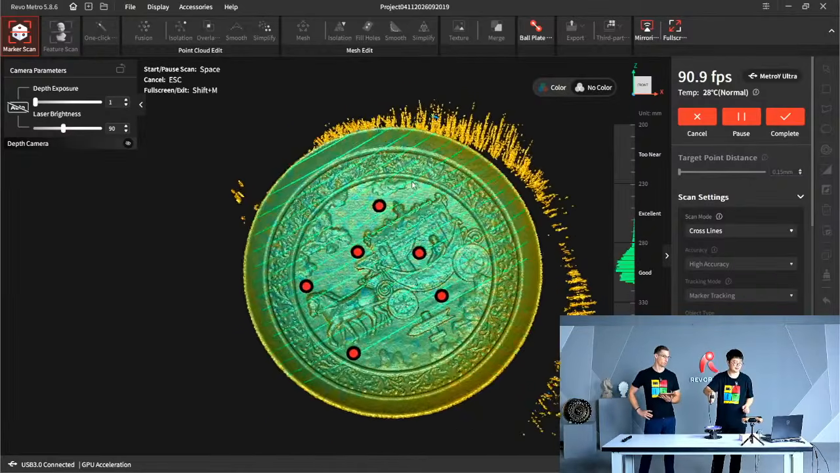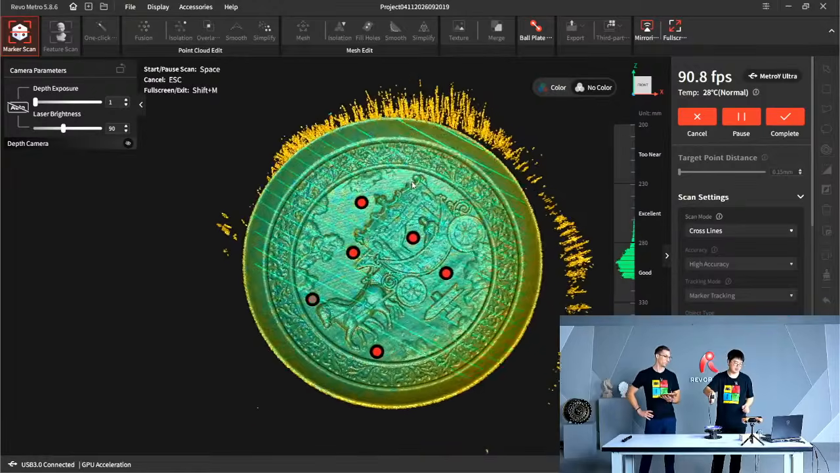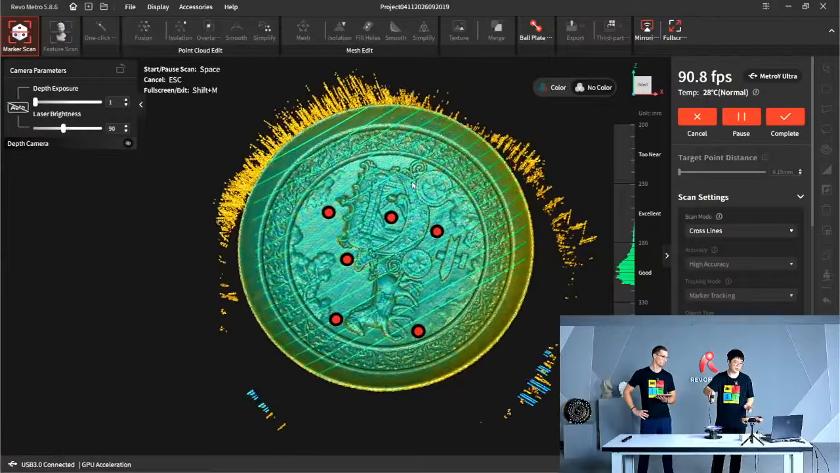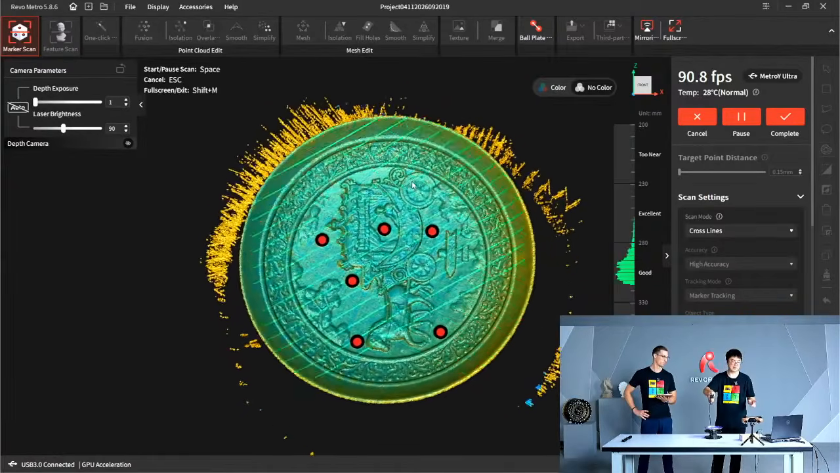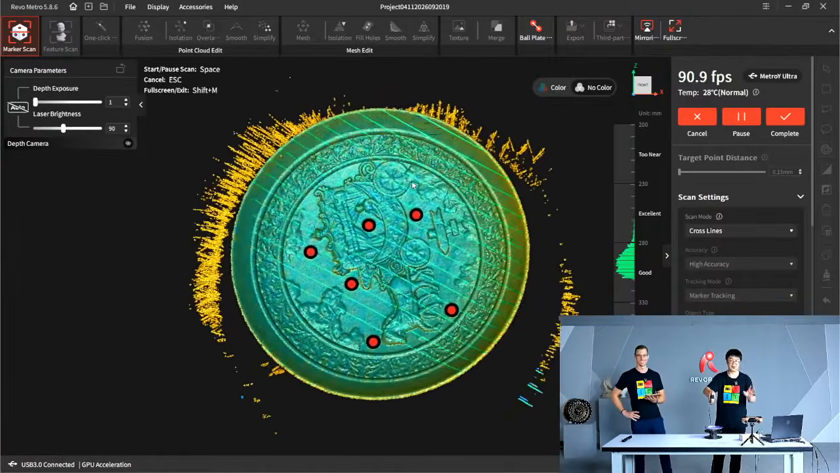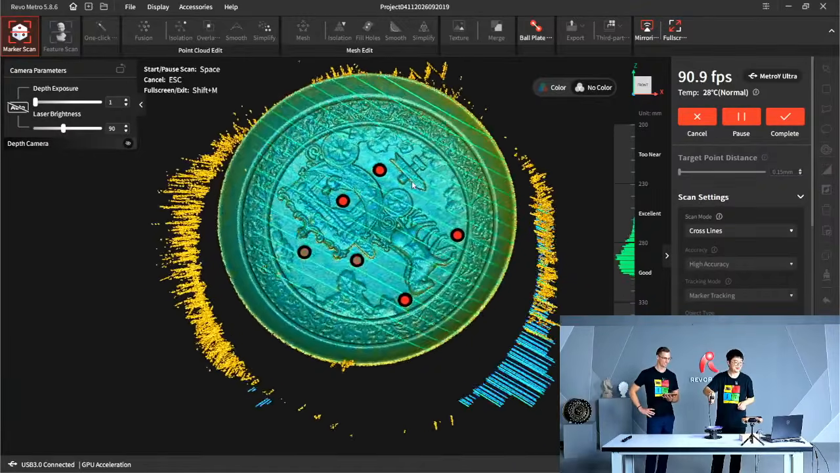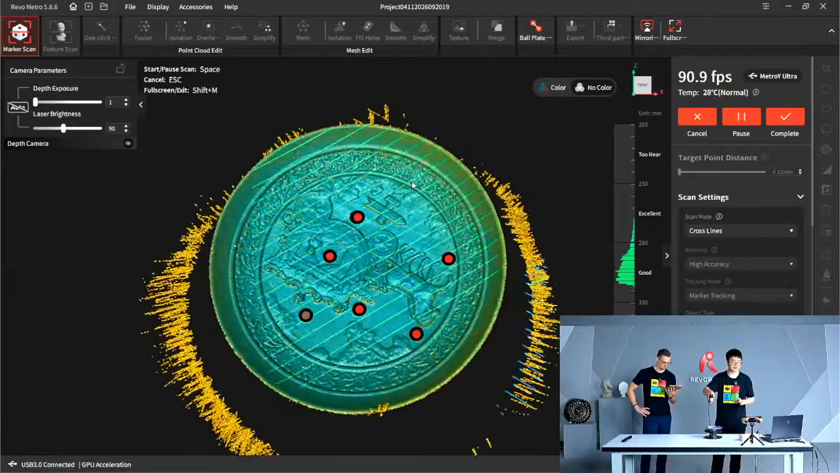And you have very few markers on there. The field of view is good. I think I still have one, two. I can even take one off. I keep only five markers. The FOV is very good, so you don't need to put a lot of markers on the object.